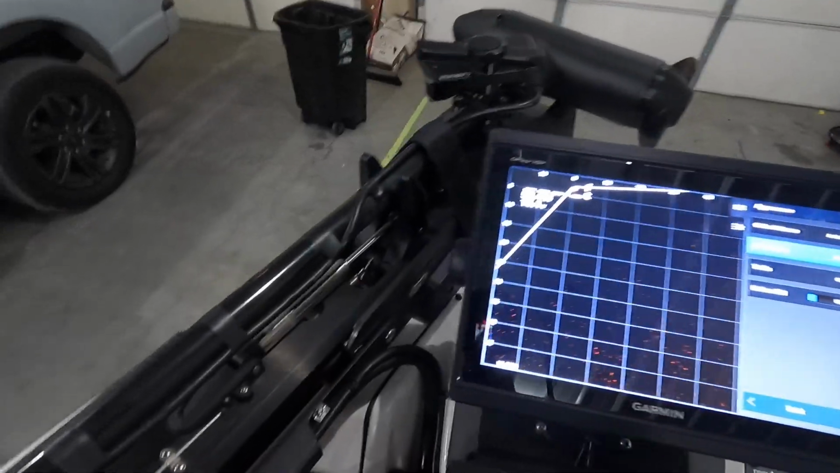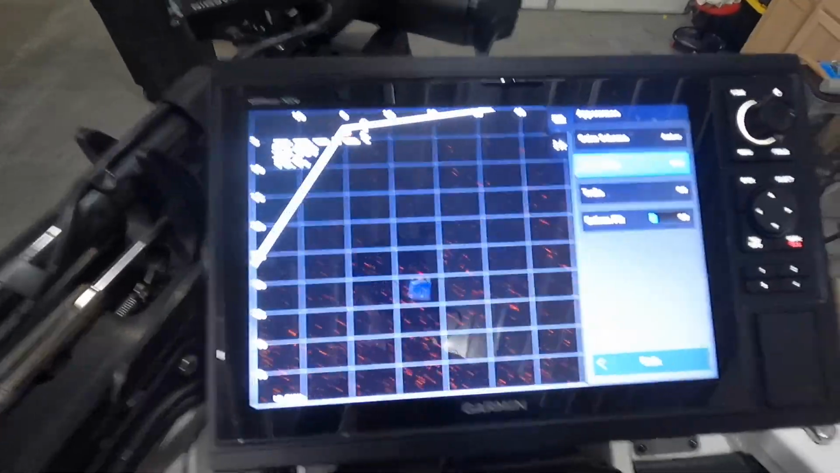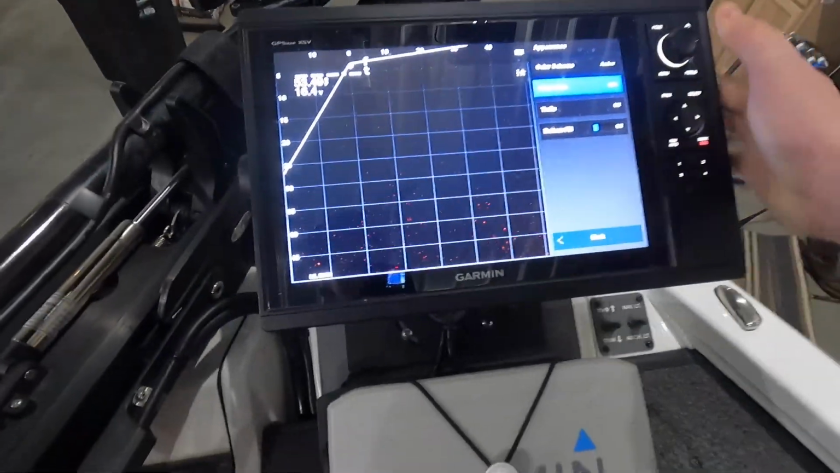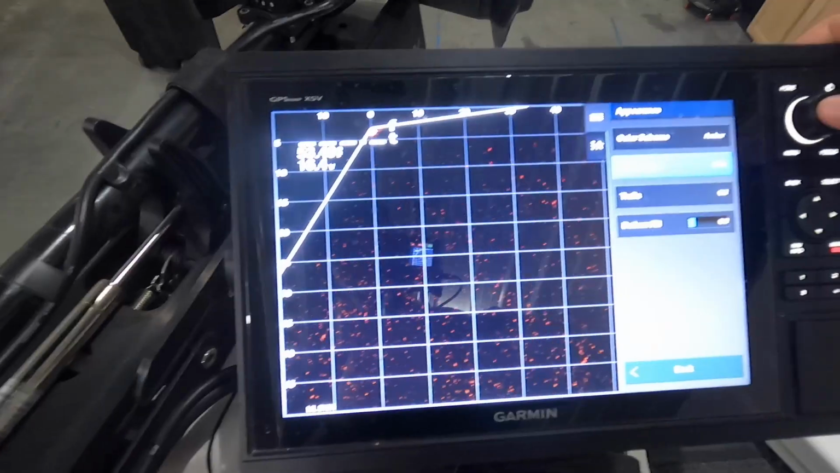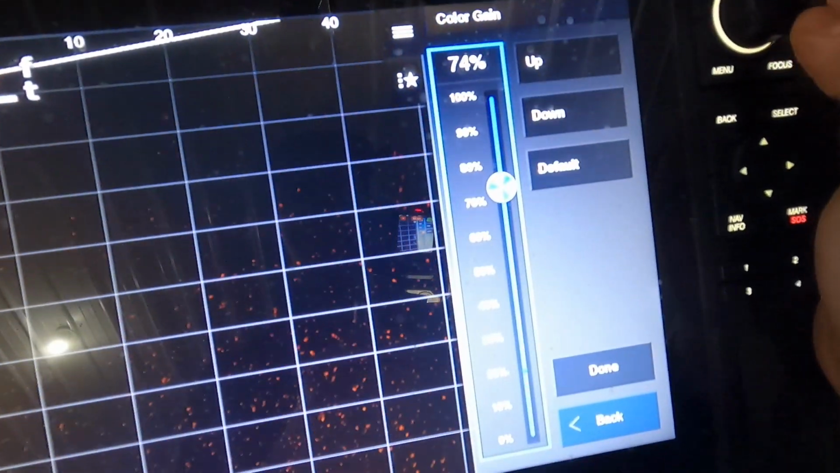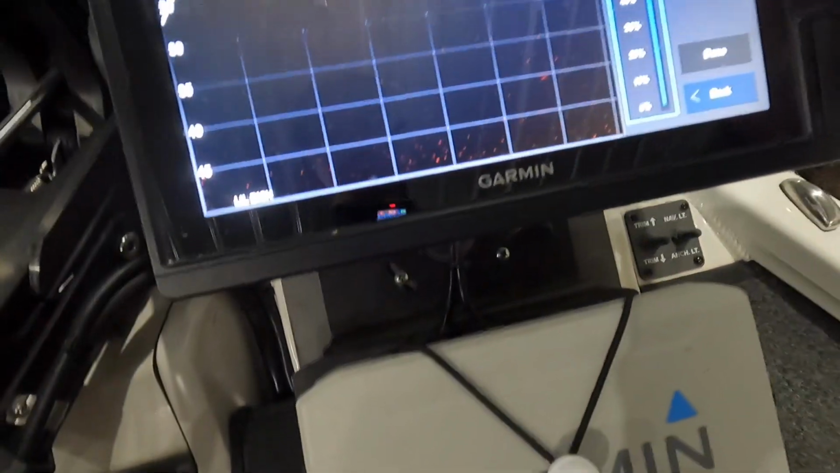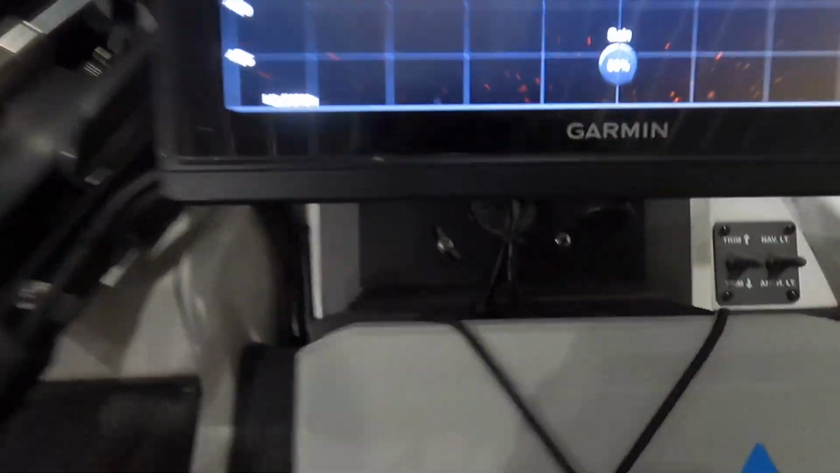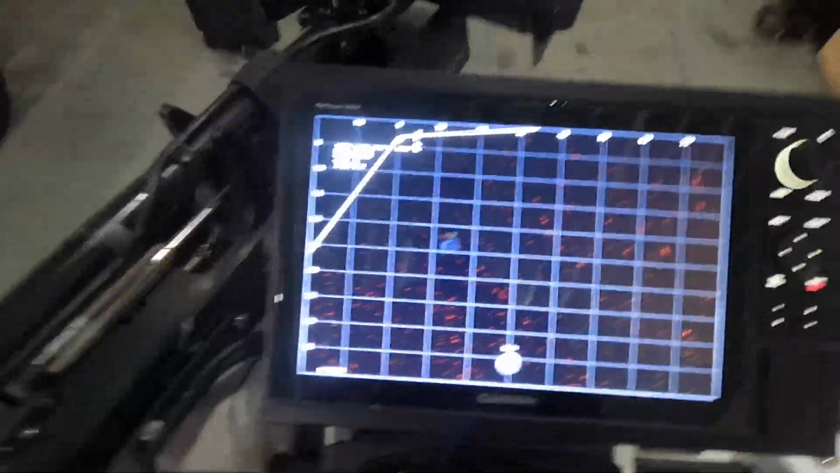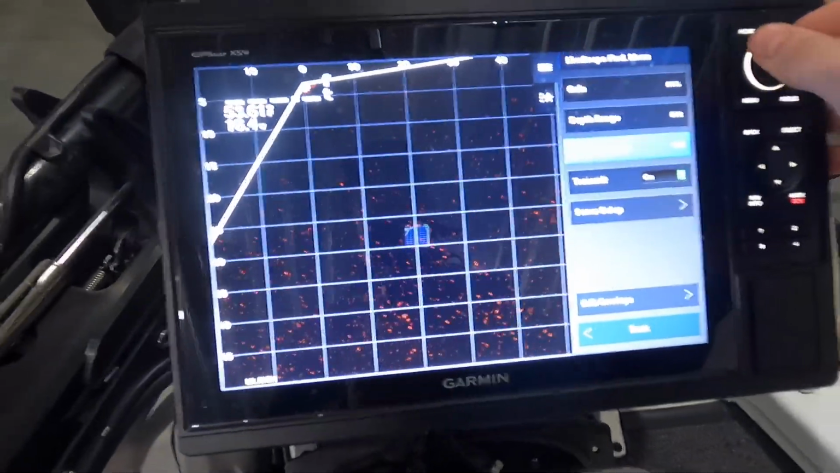But when you're fishing on cover, let's say brush piles, timber sometimes, this color gain can blow out the little limbs of that brush pile. So what I would do is turn this down to about 75 to 70. Really, what that's going to do is make the brush piles pop a whole lot less, but you'll still be able to see your fish really well.